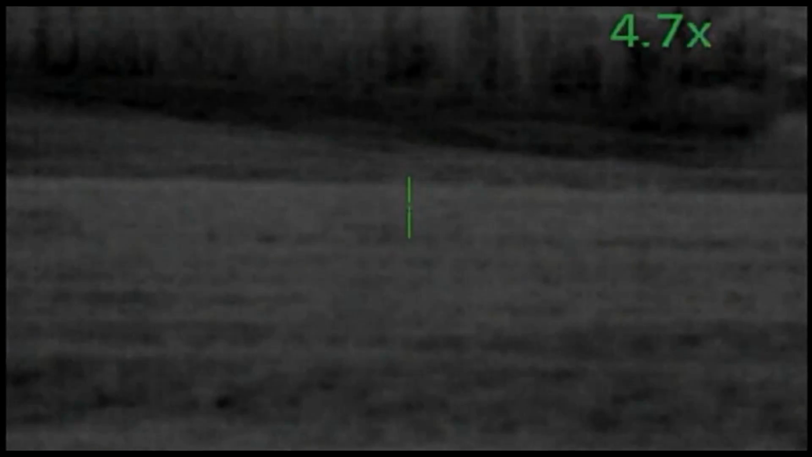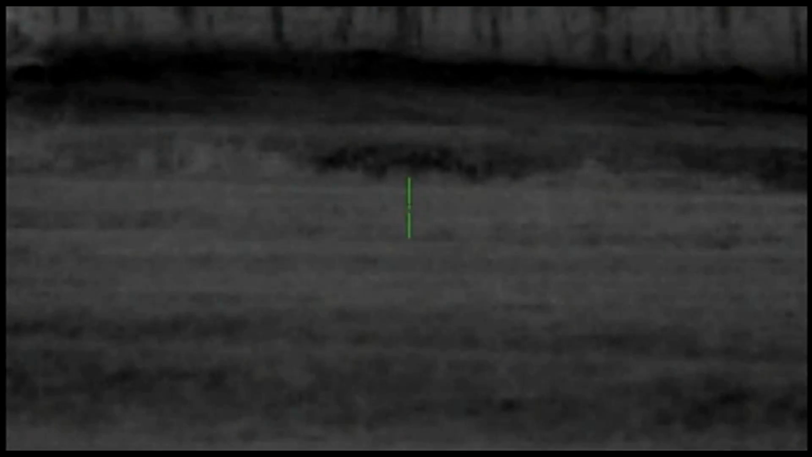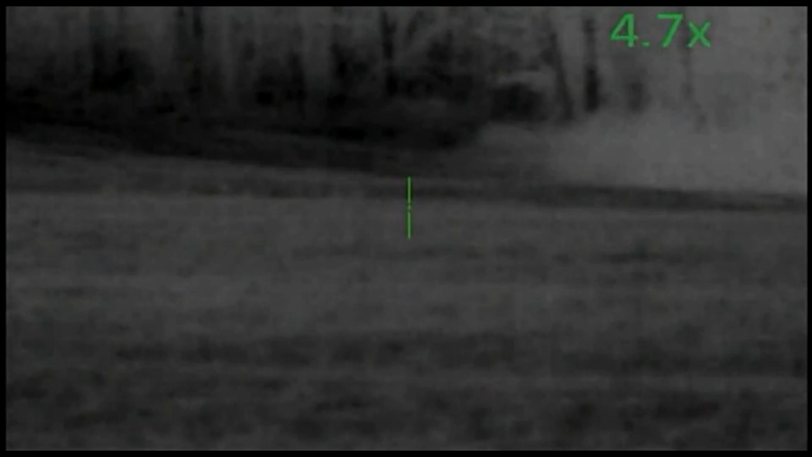Also wanted to mention, you guys that are night hunting, always scout your terrain in the daytime. Get a good idea if there's houses around, which directions they are, and especially if you're going to be shooting over the horizons.